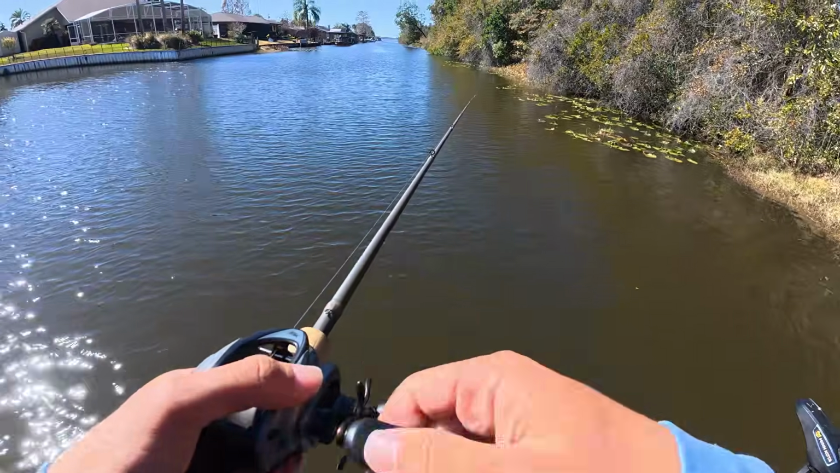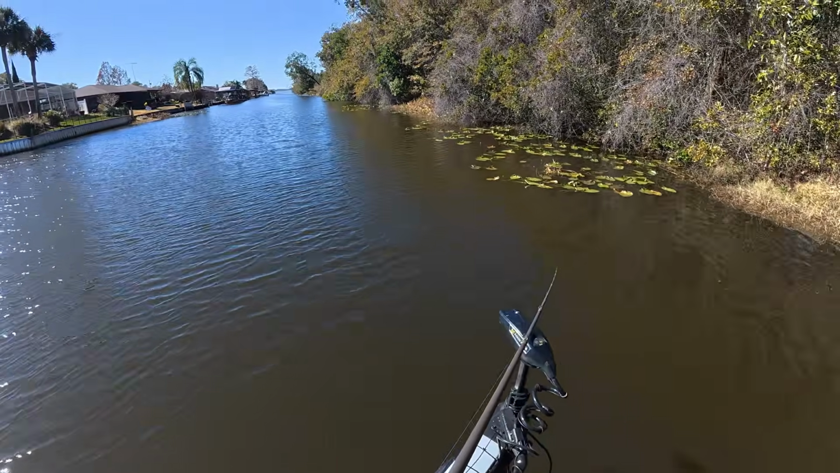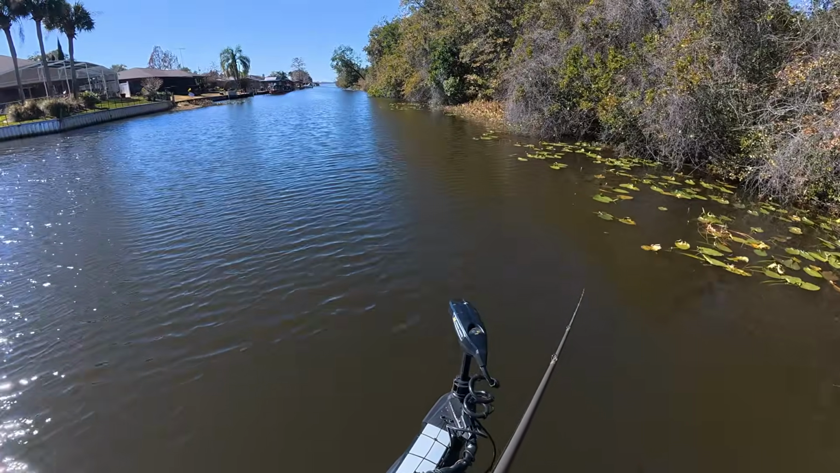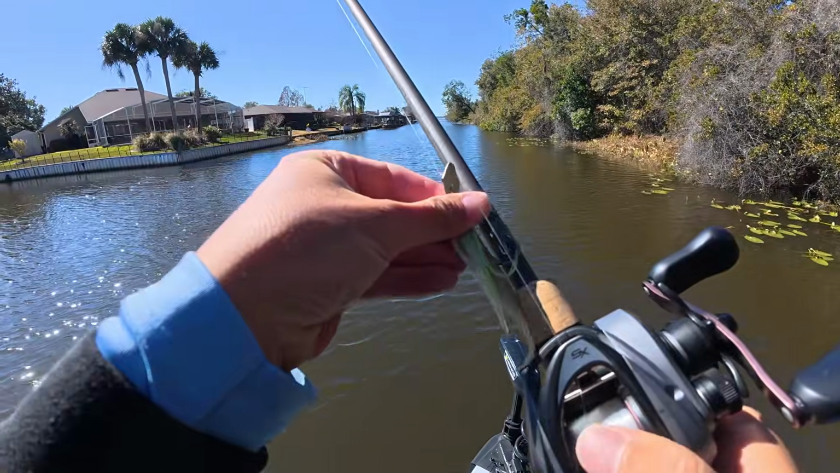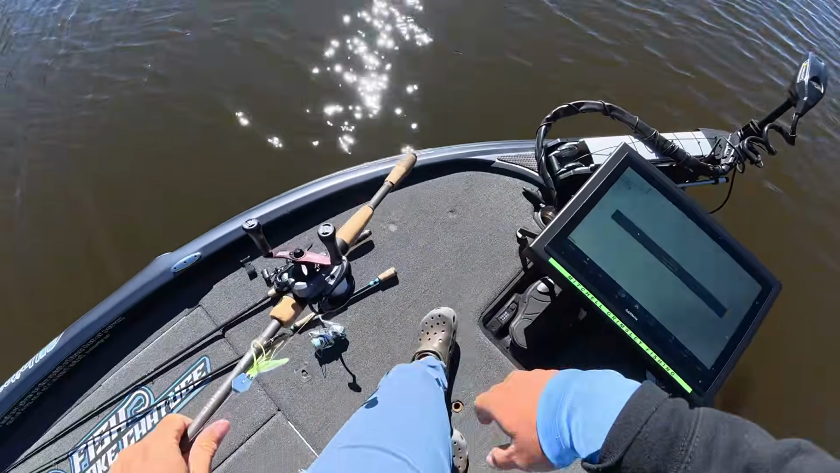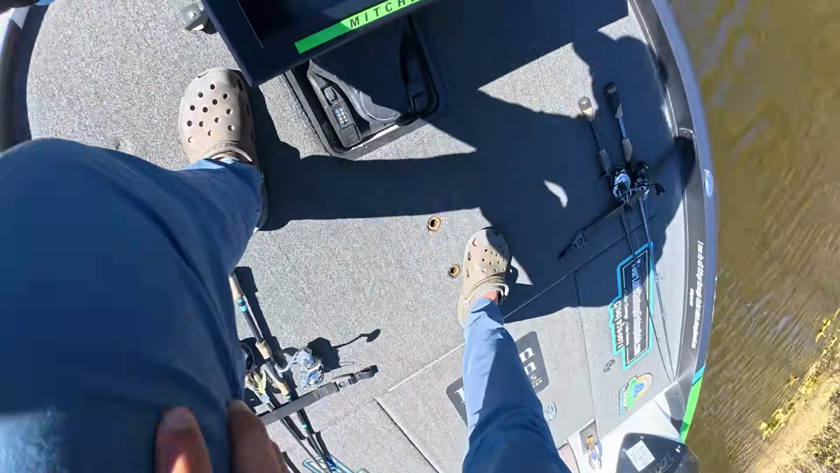That's how it seems. Anyway, there's not a whole lot of fish on these walls. It's just a numbers game. Every 1,000 casts you get a bite. So we're gonna go up, fish one more of these canals right by the boat ramp, and then for probably the last 45 minutes of the day, we're gonna go flip cypress trees on the main lake and just pray.